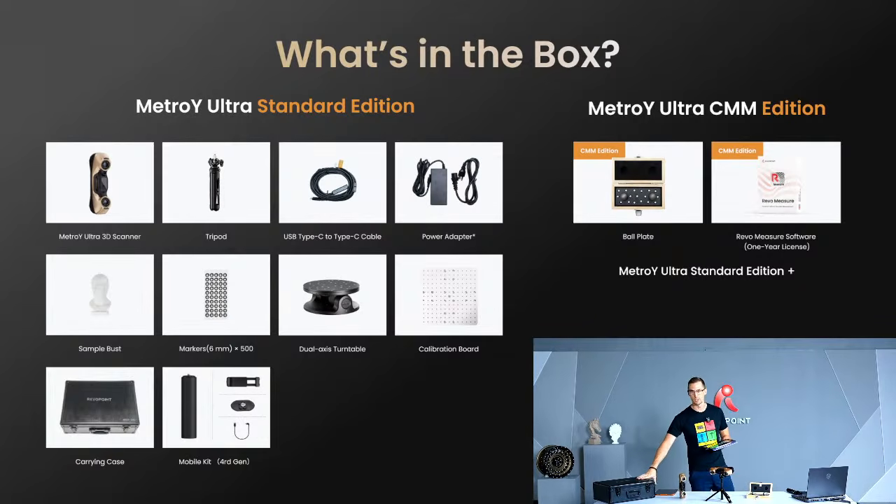Well, Ash is going to specifically open that up for you in a little bit, but we have 2 different options that you can purchase. The MetroY Ultra Standard Edition and then the CMM Edition. So again, he's going to get into the specifics of the Standard Edition, but when you purchase the CMM edition, what is it coming with? The ball plate kit comes with that, and Revo Mesher. We're providing that with you, which is a pricey software, so it's great that it's actually coming with it. But that's the two options.